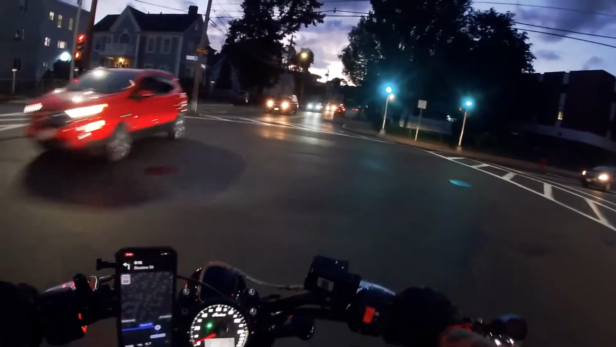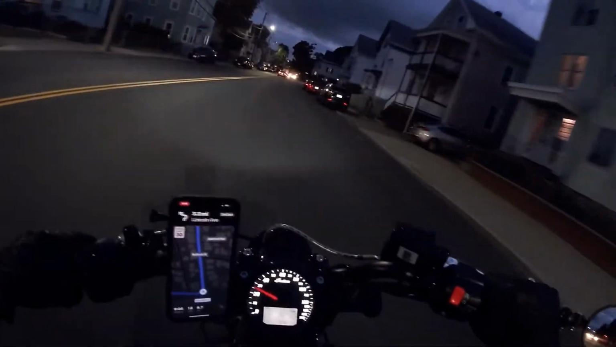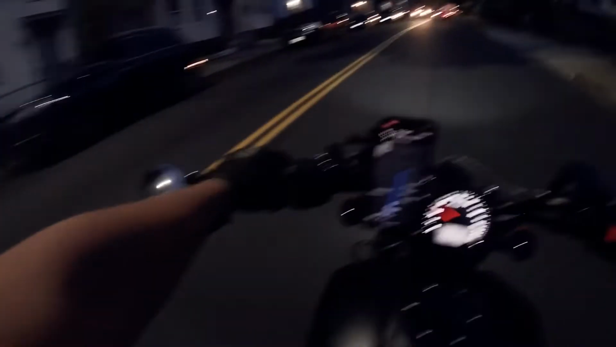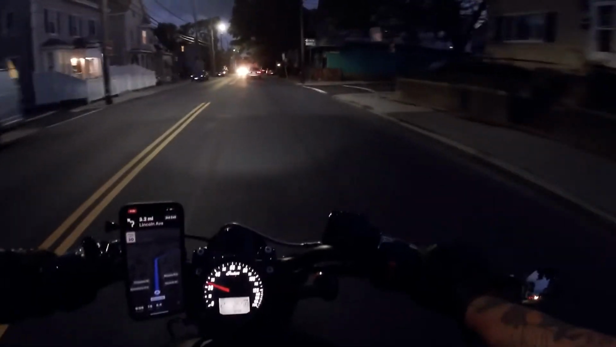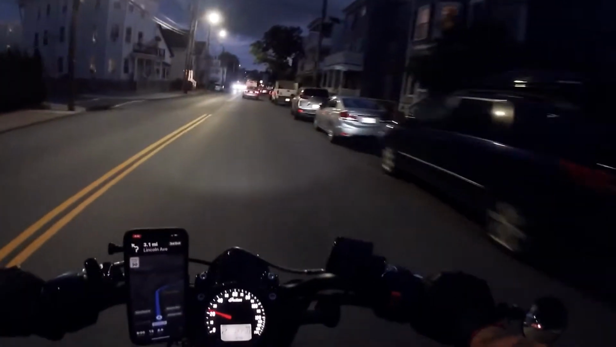So we got this new mic set up. Hopefully this works a little bit better. I ended up hiding it, taping off the little vent so there's not a lot of air coming in. I got the GoPro set up on the helmet with an external microphone running the audio from the inside of the helmet.